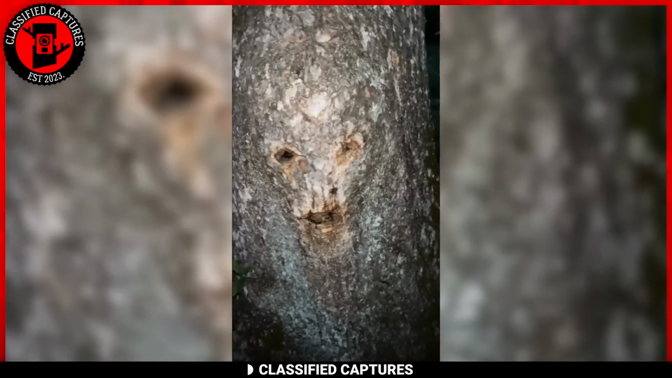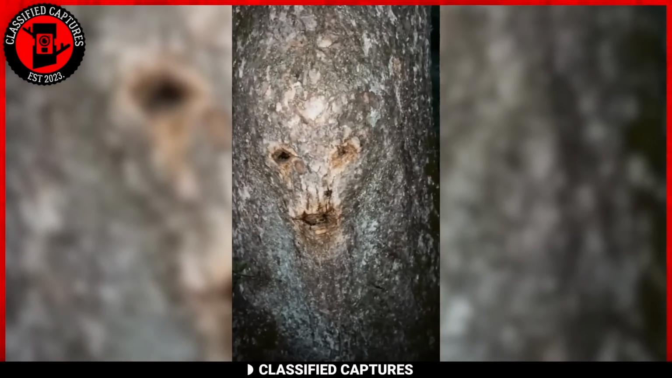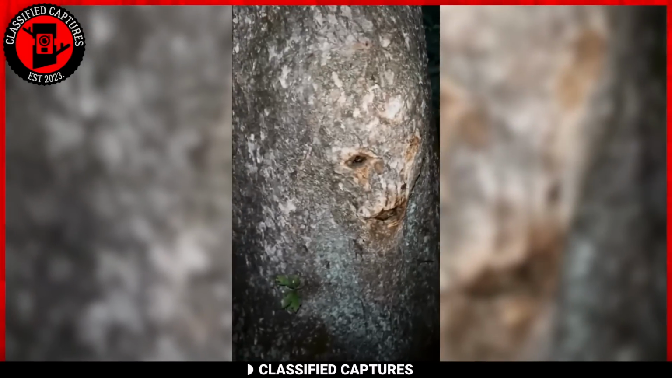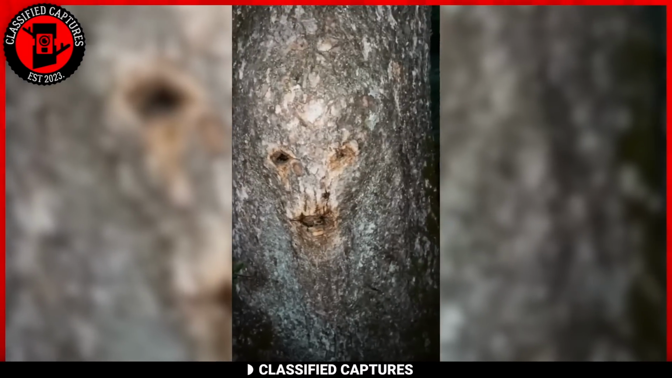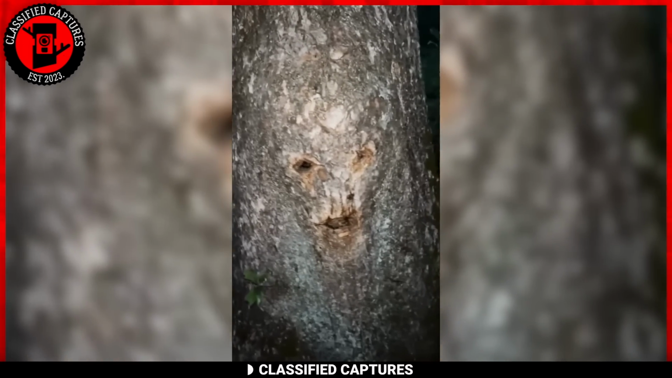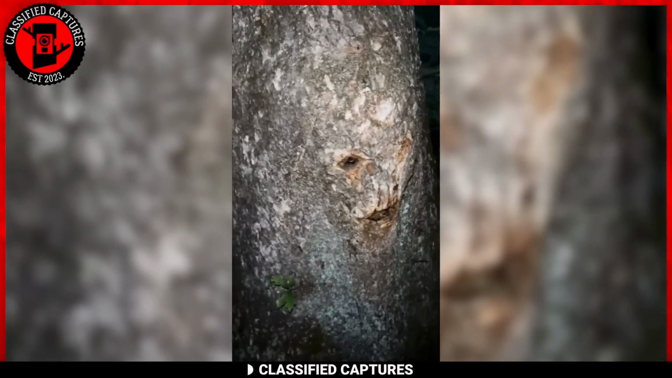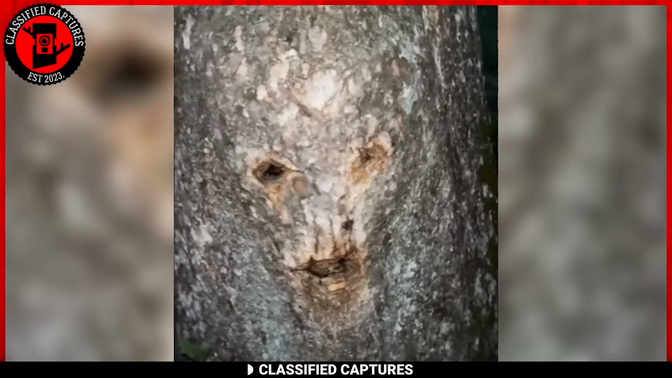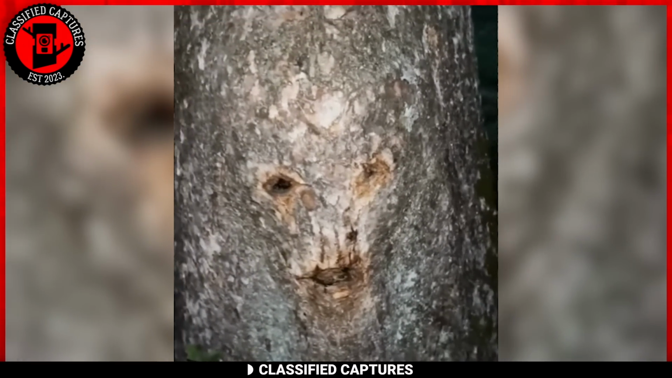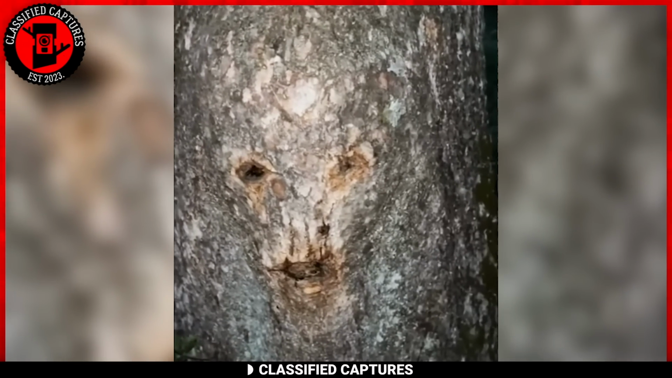Not the kind of face like patterns you sometimes see on a tree, but an actual face protruding from the bark. It has what looks like eyes, a unique nose, and an open mouth. The remarkable part? It doesn't appear man-made. The features seem to naturally emerge from the tree's bark. While the 2 friends jest and tease, you have to wonder, is this just a quirk of nature, a tree with an unusual growth, or could there be a more mystical explanation, like a possessed tree?